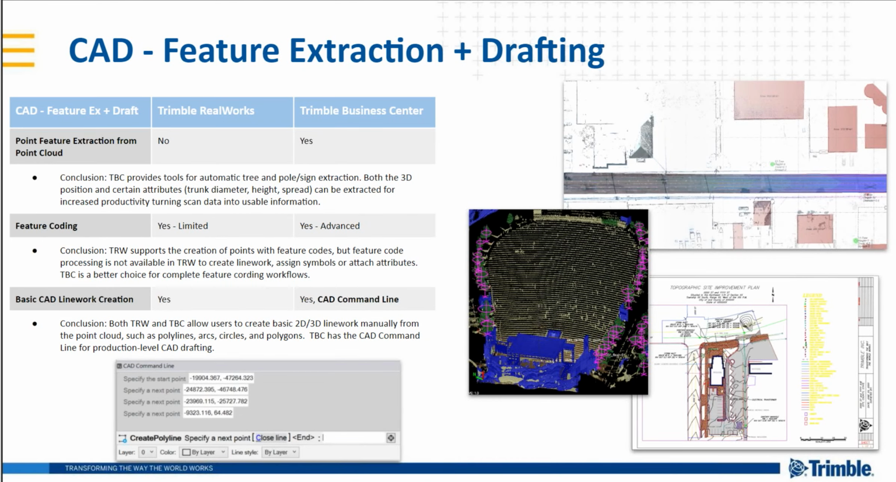Sounds good to me. I love the screenshot there. I actually collected that with the black background there. That's Red Rocks Amphitheater in Morrison, Colorado, just outside of Trimble's offices here. And this was collected before with a TX8 before TBC even started to support the TX8.